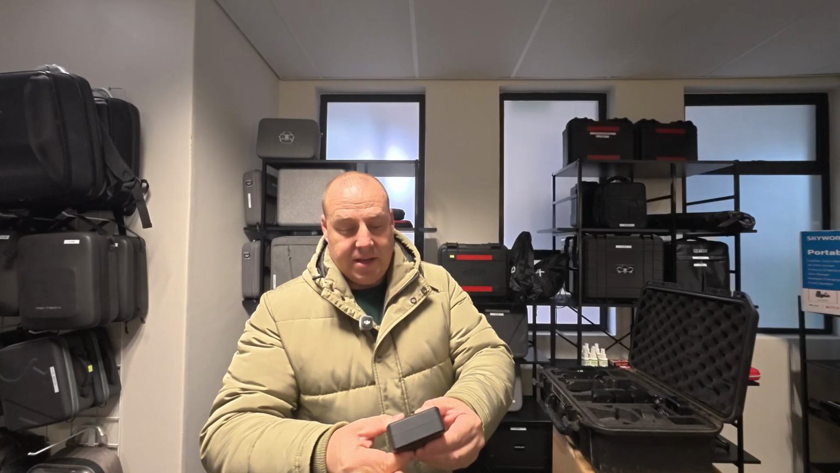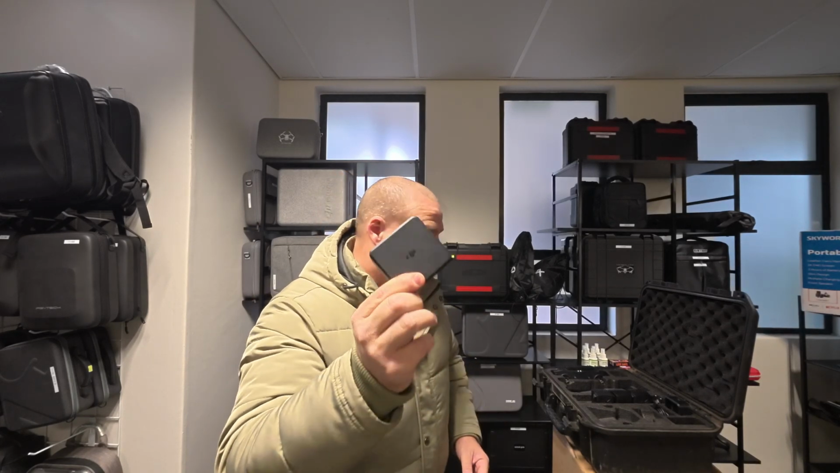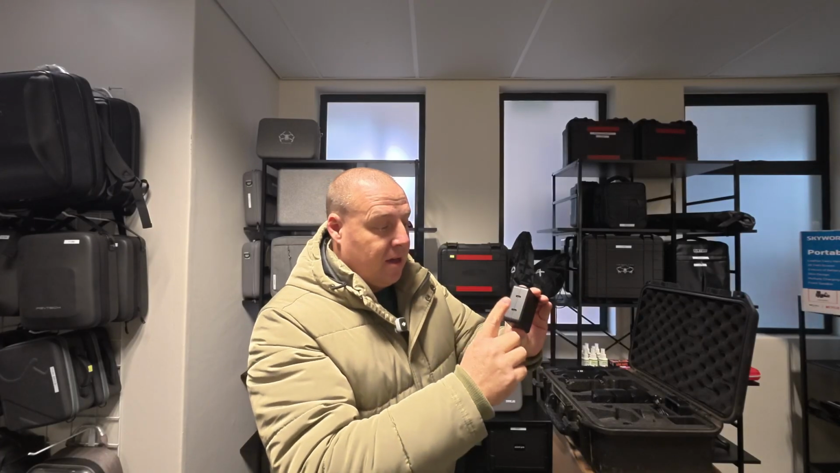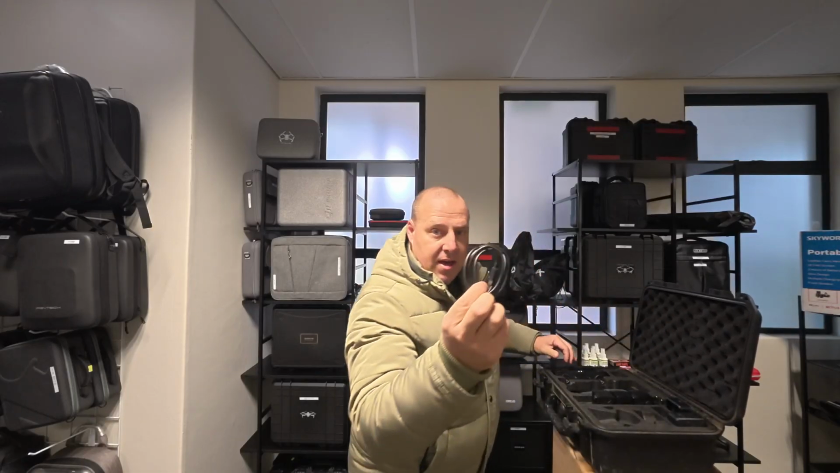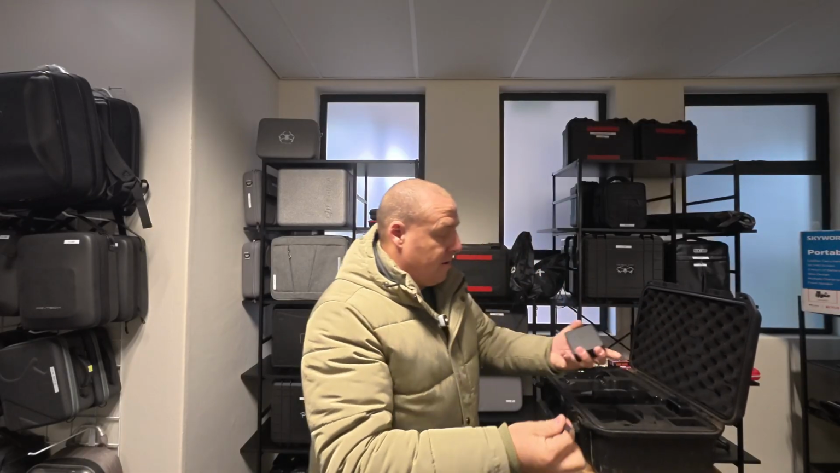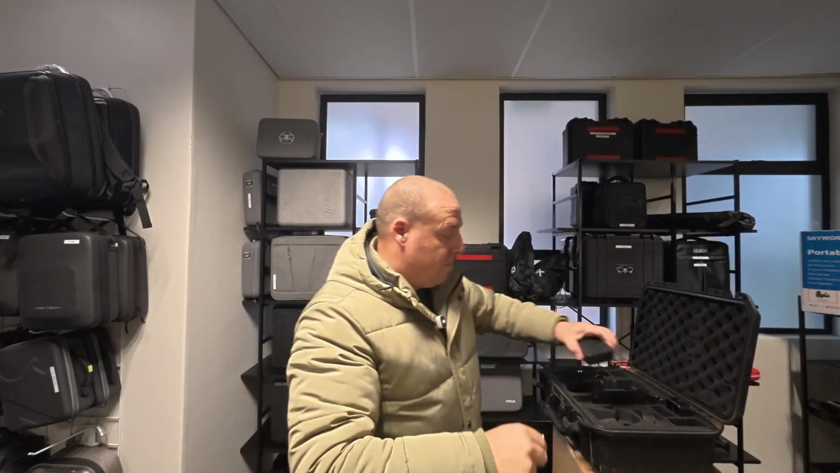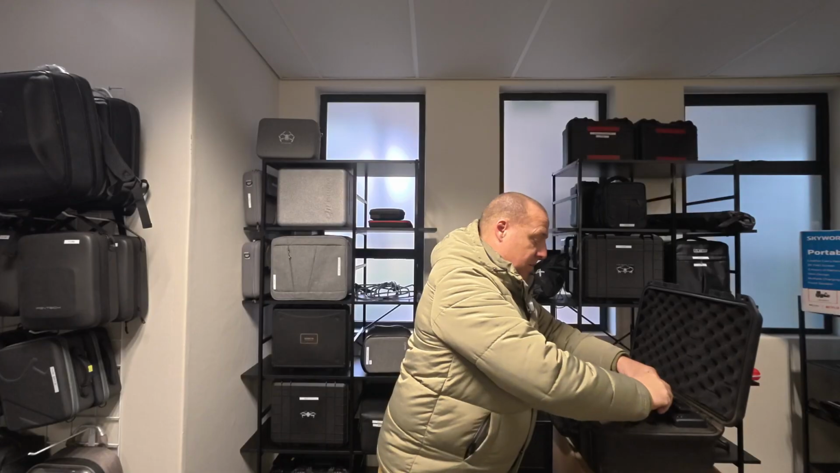The charging brick itself is a really powerful one, and it's specific to what you need for the remote controller to be charged efficiently and for the charging hub to be charged. So that is paired with a USB-C cable that you plug in there, and then you can charge the remote controller or you can charge the charging dock. Now let me quickly show you.